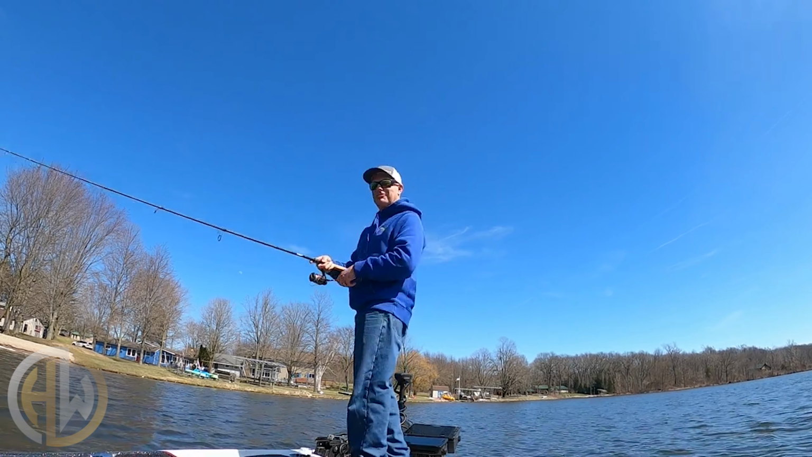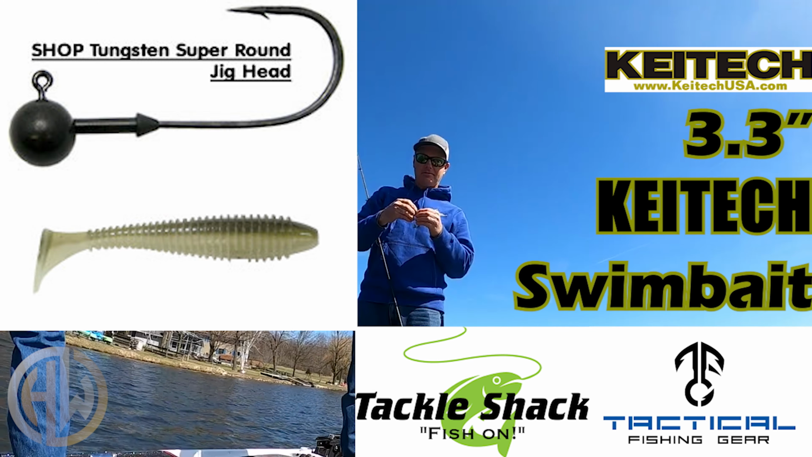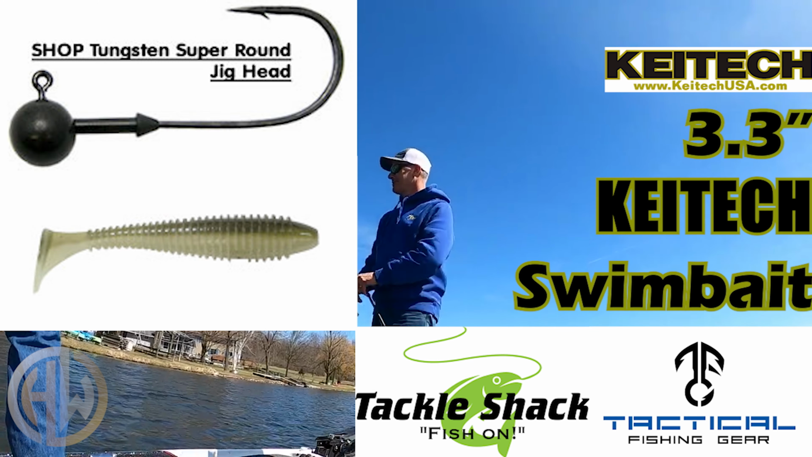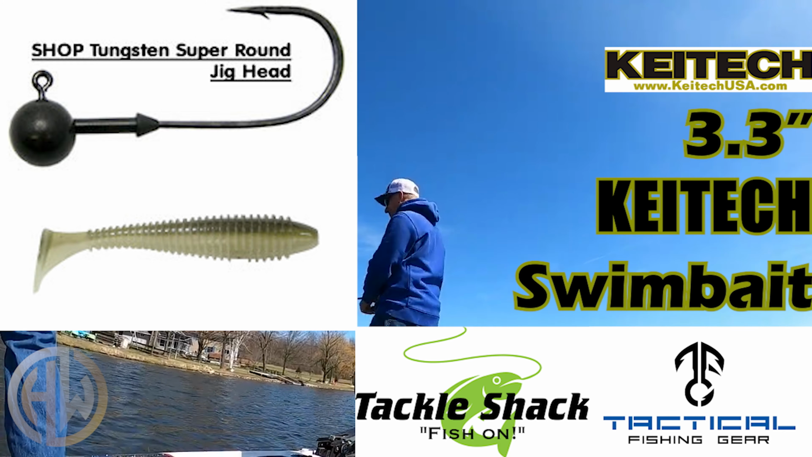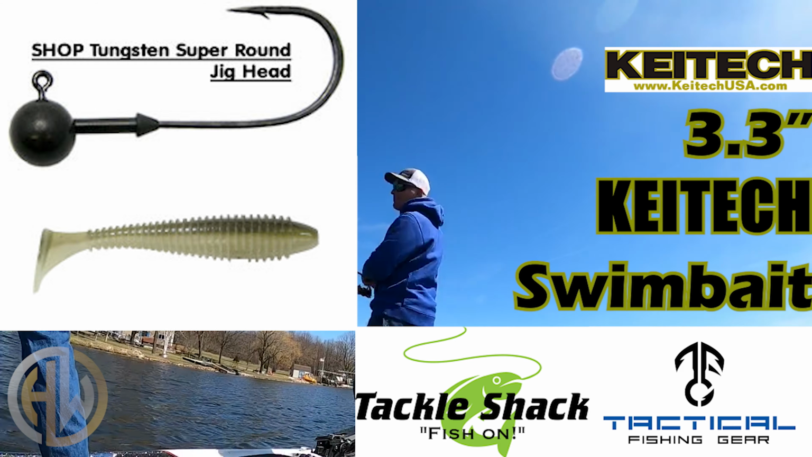Ooh. Oh, a 3.3 Kietech, IU color. Yeah, a little one. Yeah, a 3/16 ounce head. Jimmy, I think he's throwing a 3.8 maybe. Bigger bite. We're looking for the bigger bite. There are big ones in this lake.